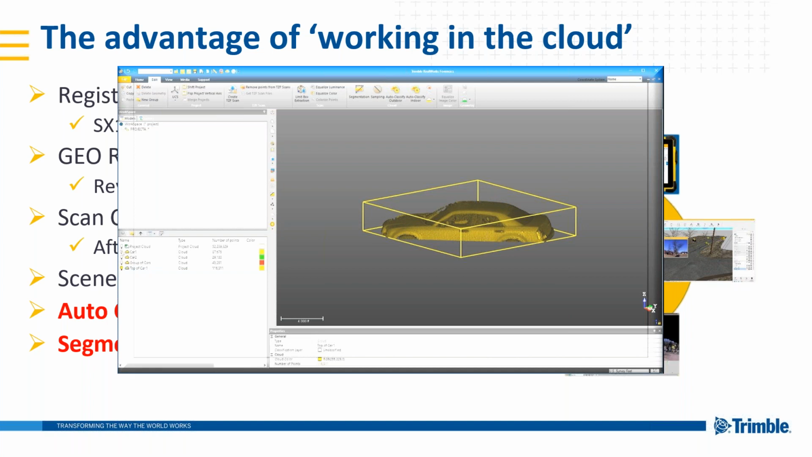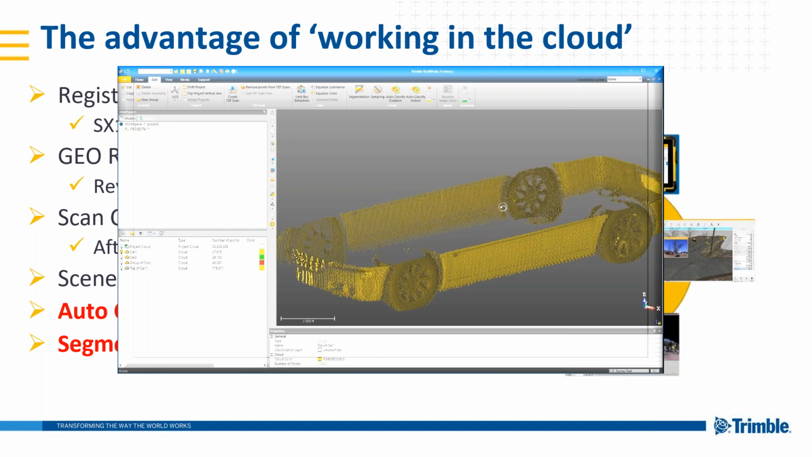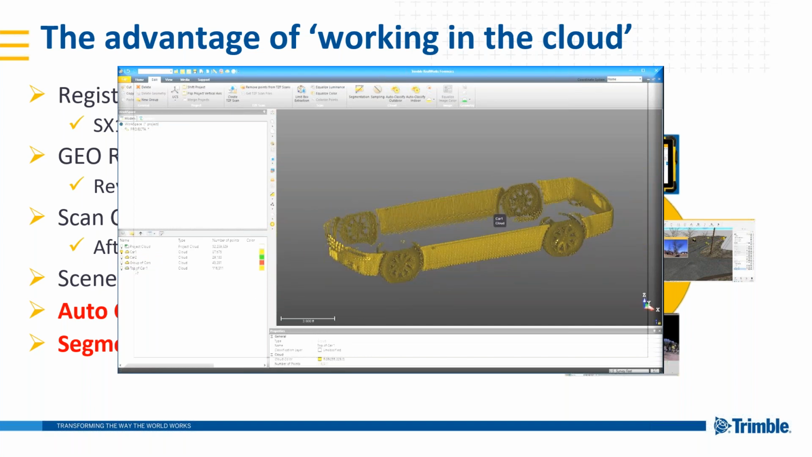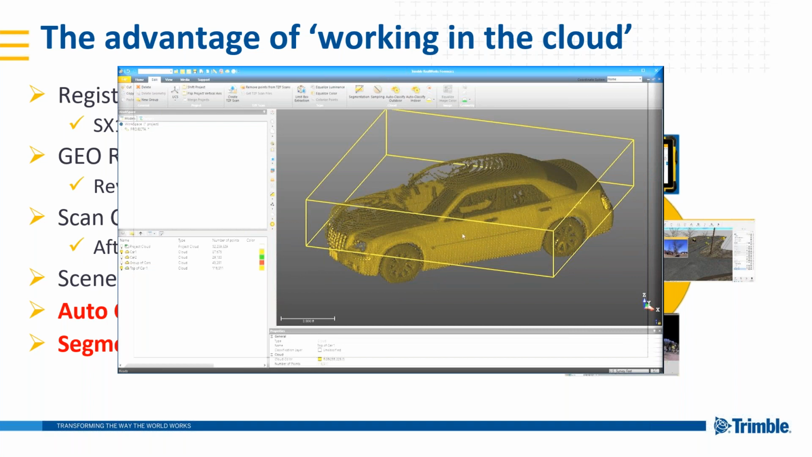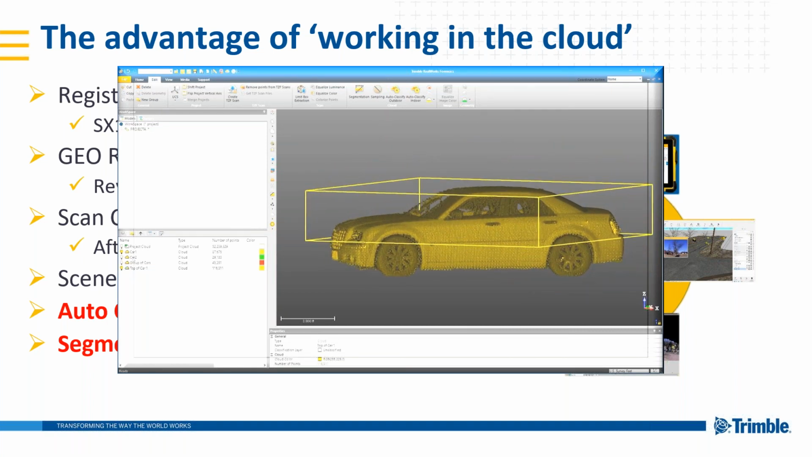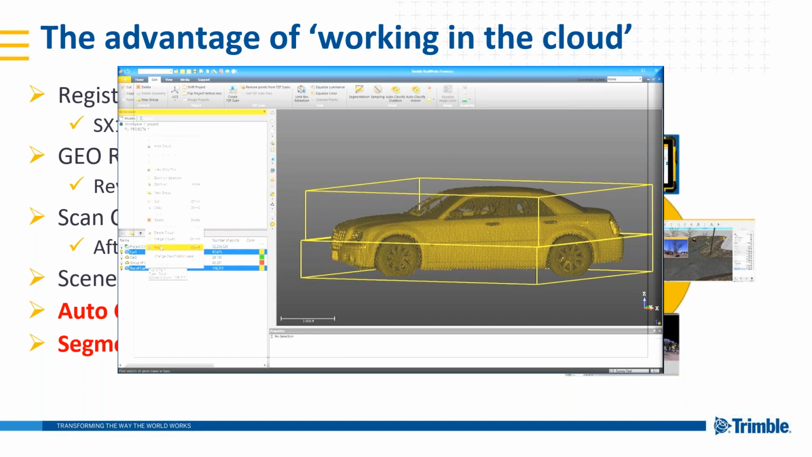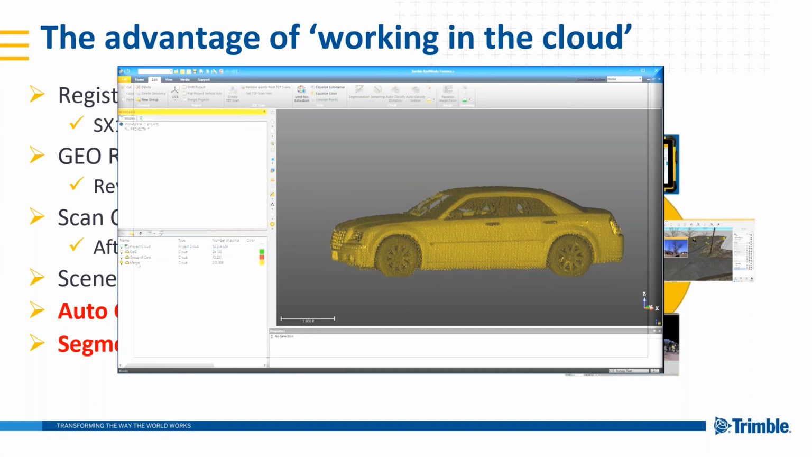And now my car 1 is split into 2 pieces. All I'm doing here is taking one cloud and subdividing it into 2. Now, if I don't like that and want to put my car back together, right now I have my car 1 and top of car 1 as 2 separate clouds. What I can do is click on car 1, control click on top of car, right click and merge them back together.